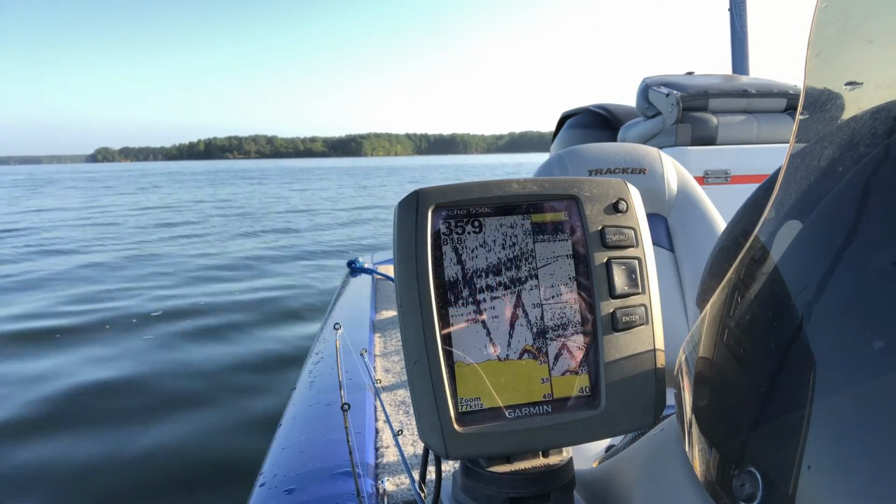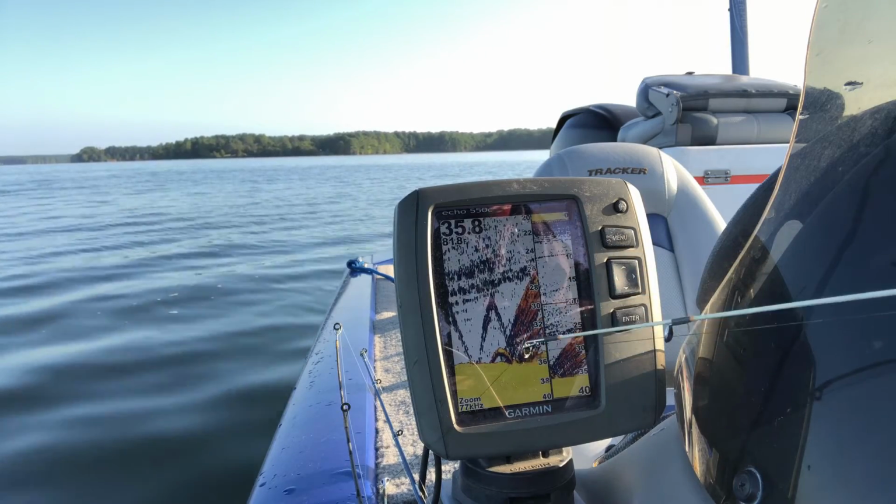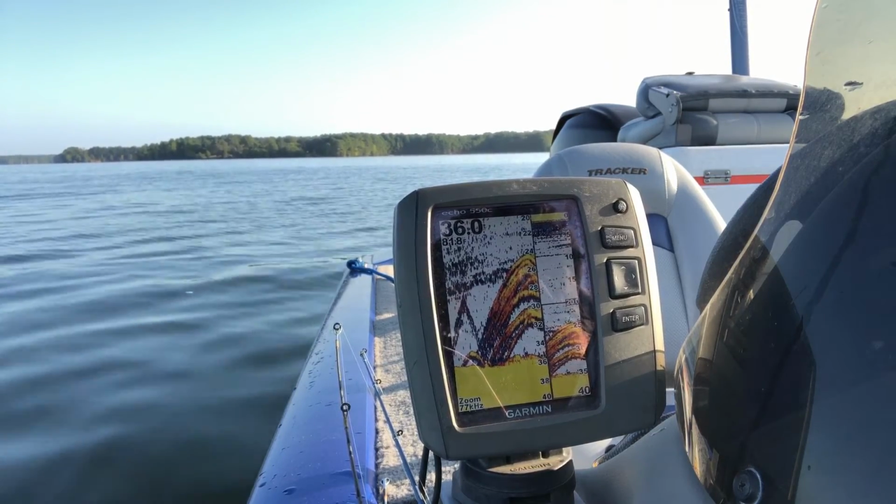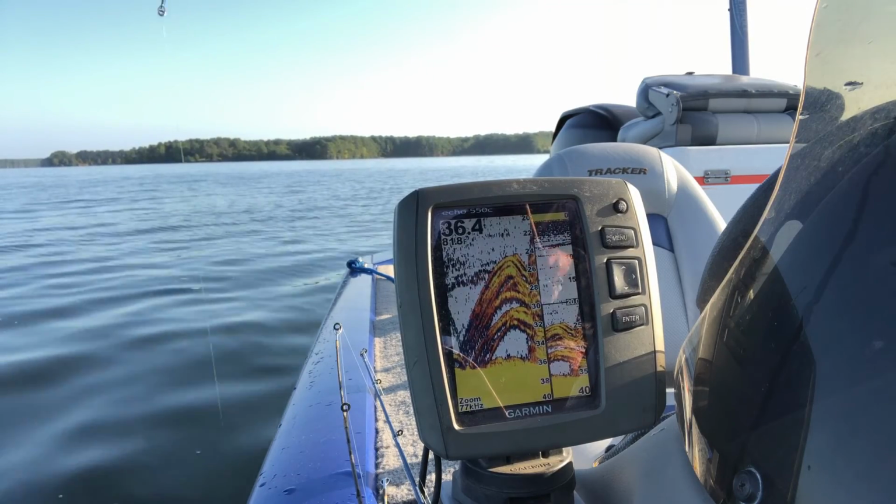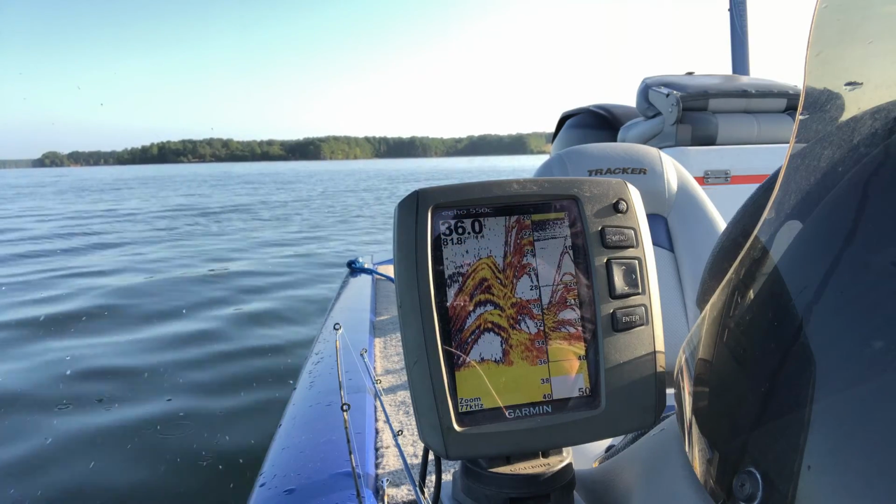See that little bit of yellow right there on the bottom? Right in the point right here. Okay, you see that yellow? That's fish coming in. Watch this. There he is. Got him. See that rod bent right there? Ain't got but one though. But you can see the yellow on the left side. That's how I know I'm on him.